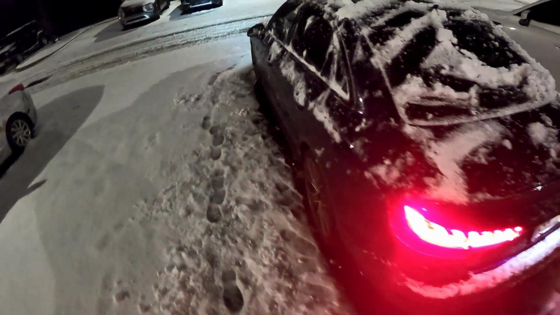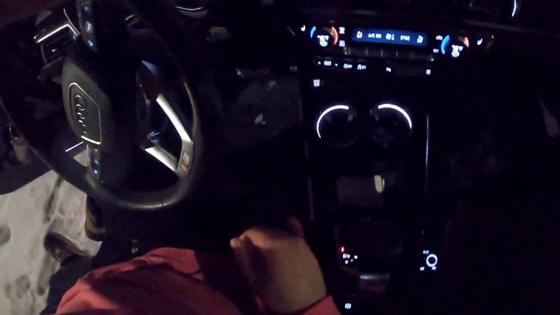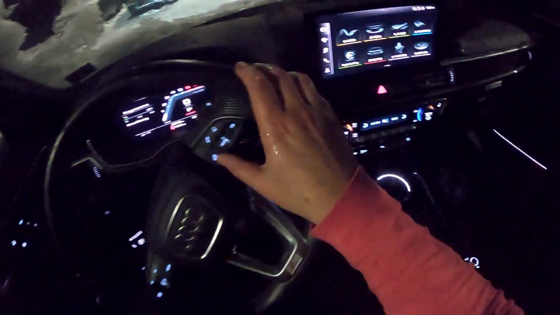Everyone knows it's my 2022 Audi S4 Premium Plus. We got the Sport package. So we have upgraded red brake calipers that are very dirty right now. Red interior. Sport package includes the limited slip differential in the rear as well. And it is Hasse Frio.